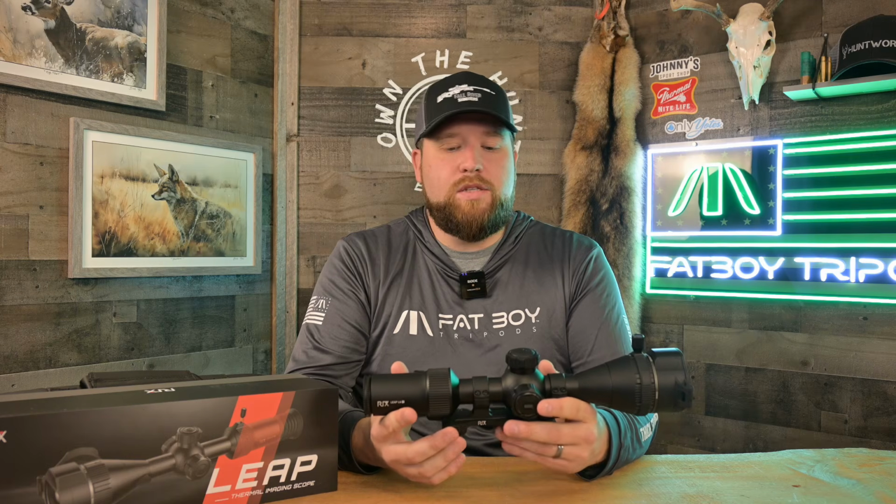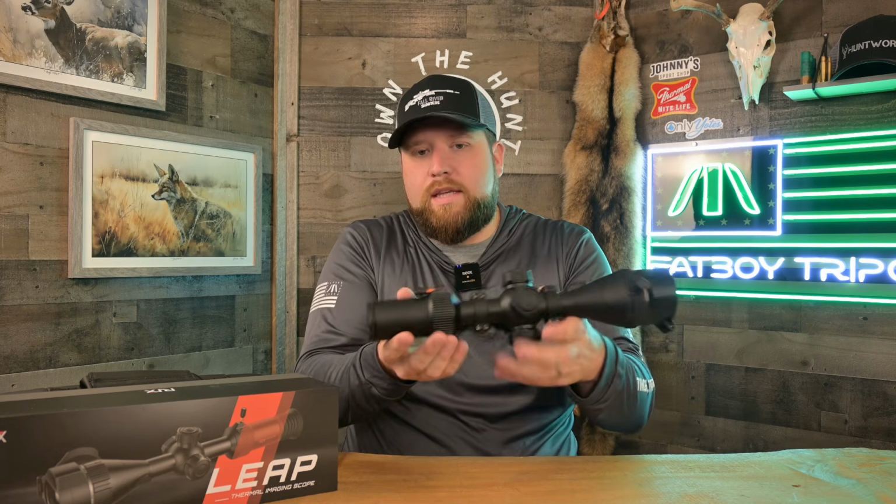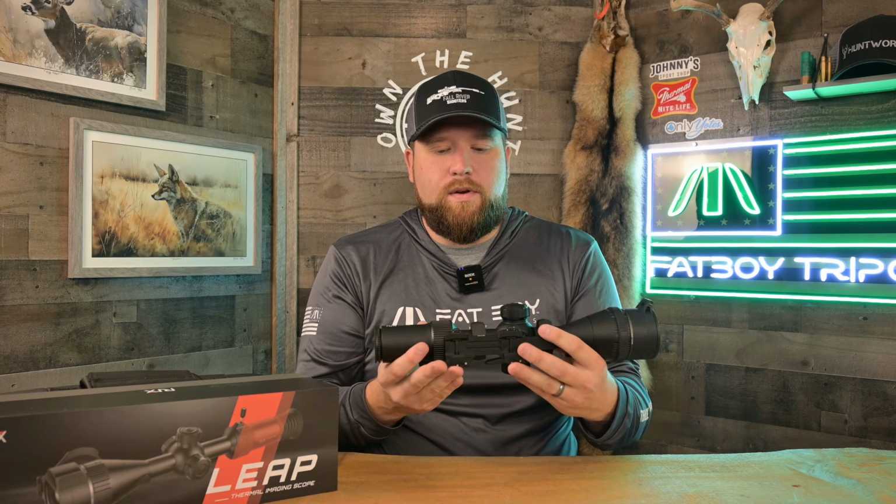If you're in the market for a tube style scope, they're all kind of heavy. With respects to the Wave Atra 650 non-LRF, that thing's light. It feels super compact, even though it's a full size tube scope, 640 res. So if you want lightweight, that's where you'd probably go for tube style. But again, I wouldn't not pick this. If you're going for tube style with built-in LRF, I wouldn't not pick it if you're a fan of Rix.